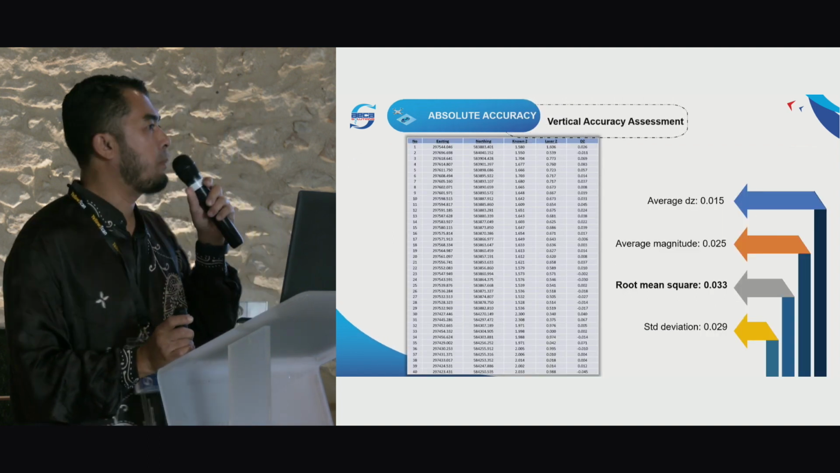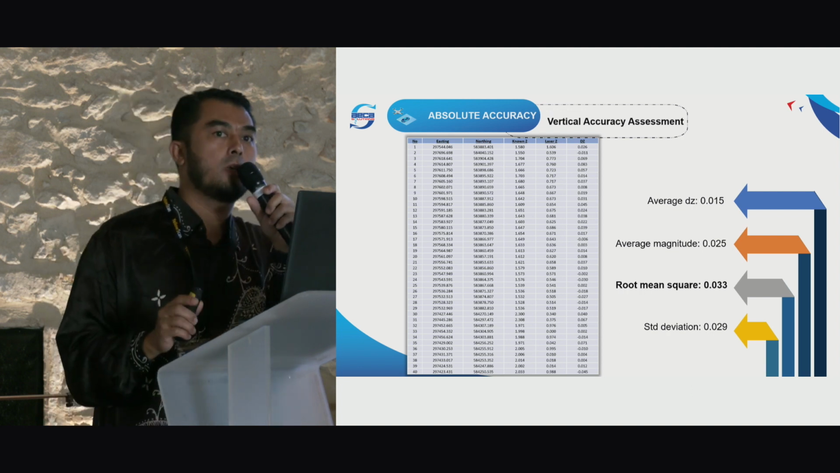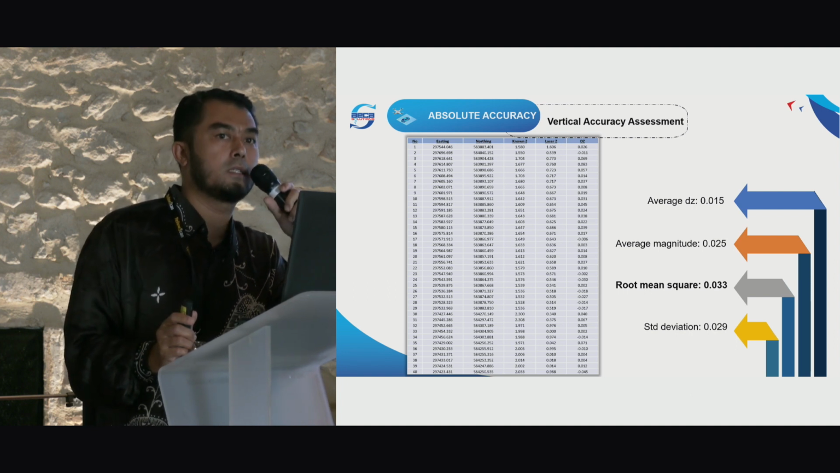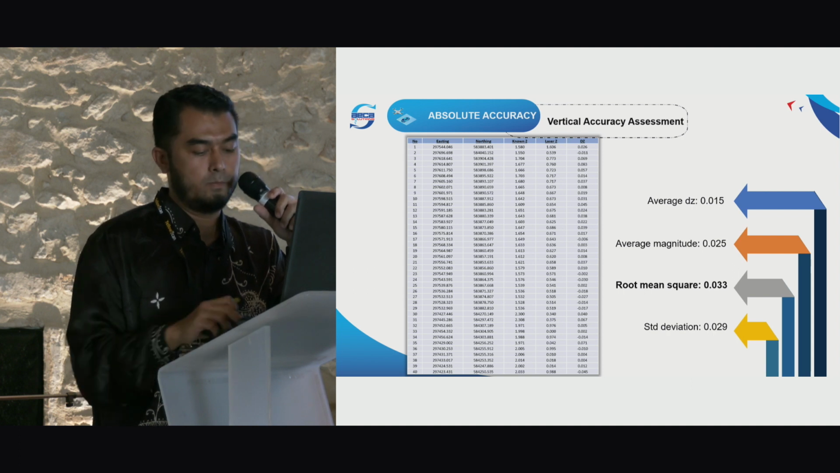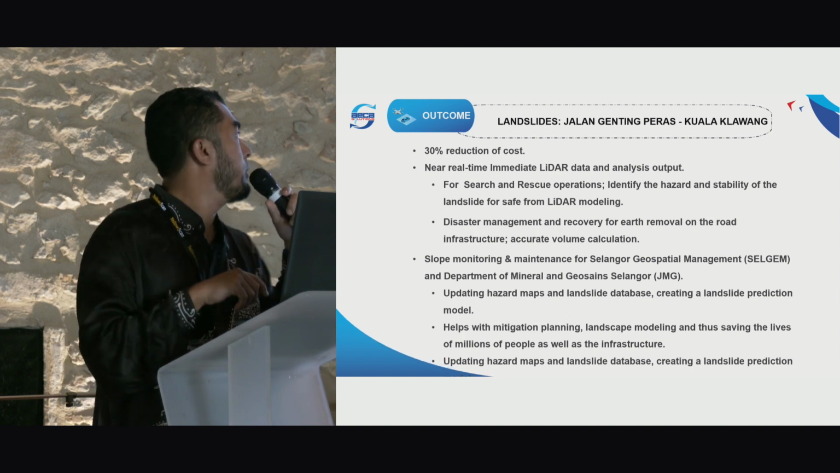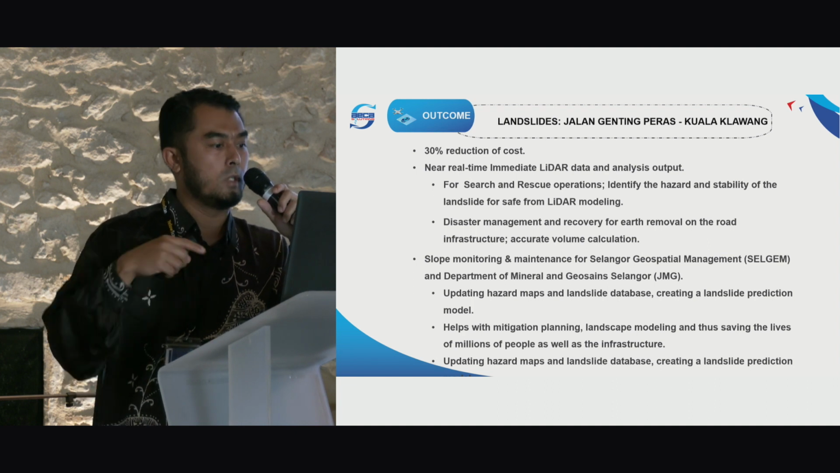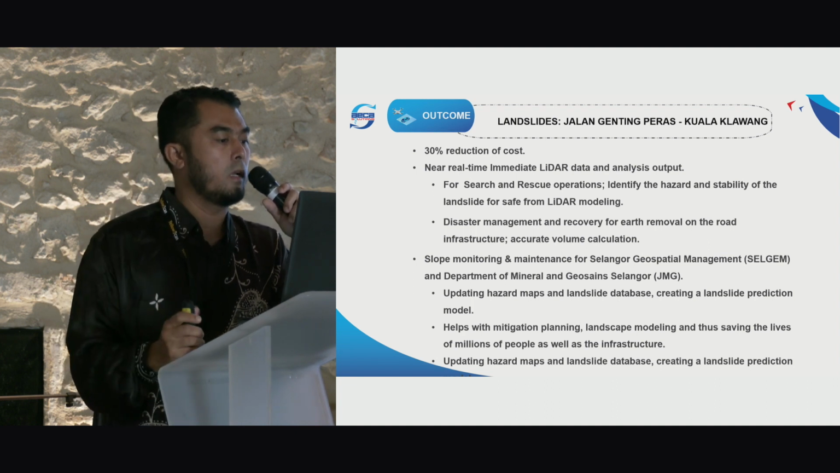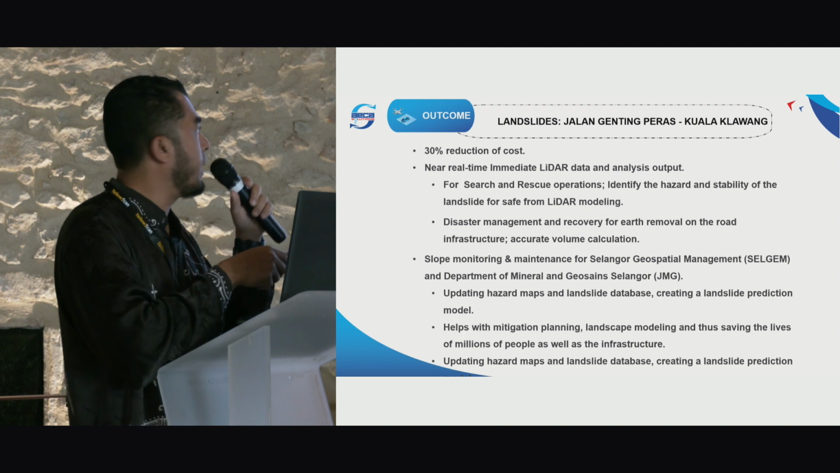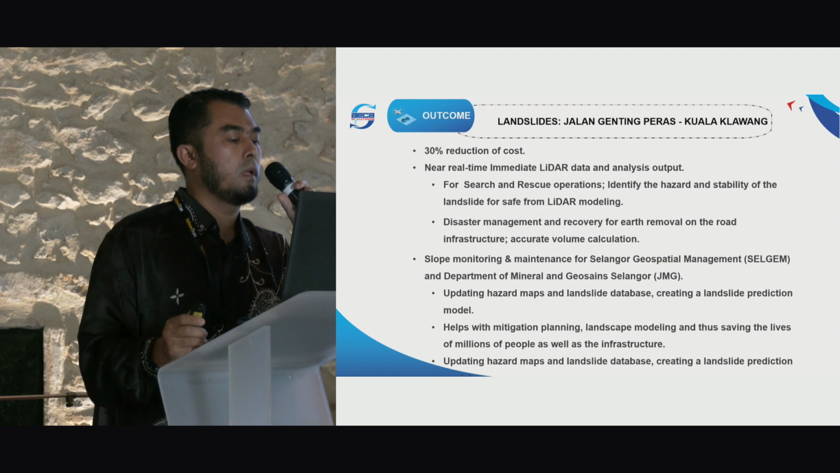With Maple Plus, we consistently get 3 centimeters accuracy. This has also been verified by our licensed surveyor. The outcome of this landslide response: a 30% cost reduction in clearing the earth from the road for the road infrastructure, and of course near real-time immediate LiDAR data for the search and rescue team.